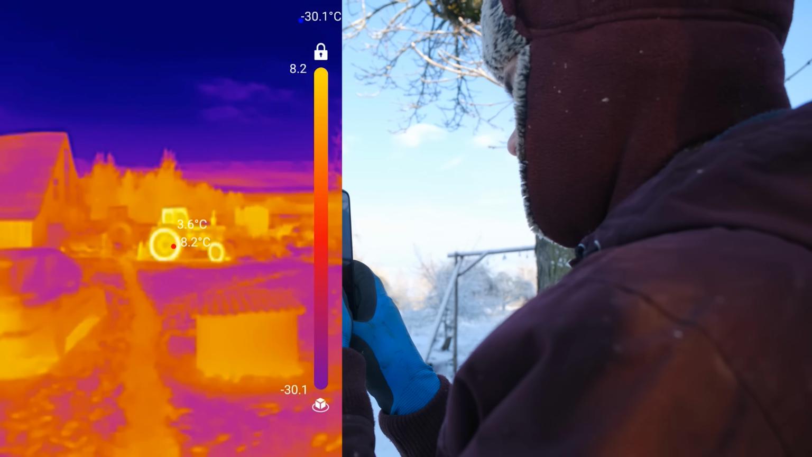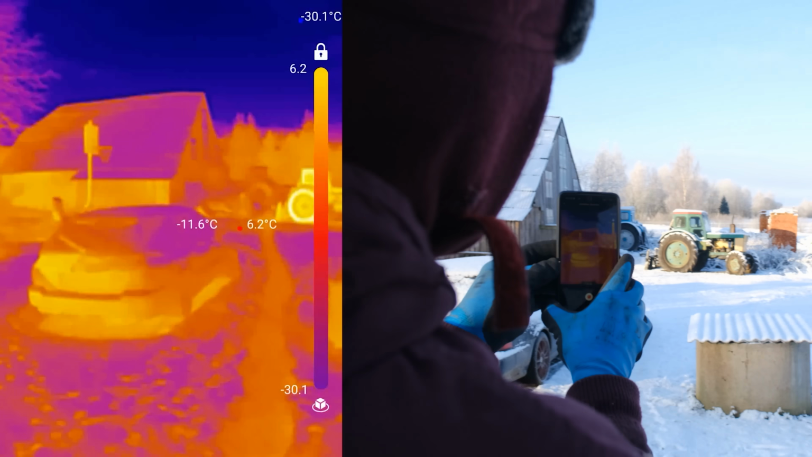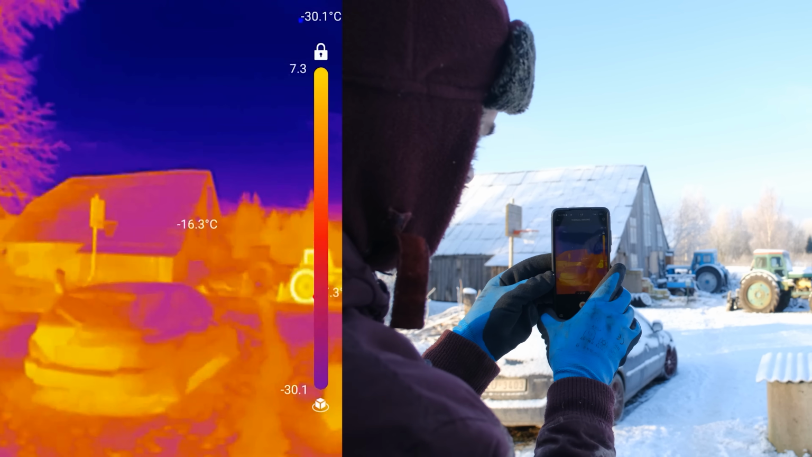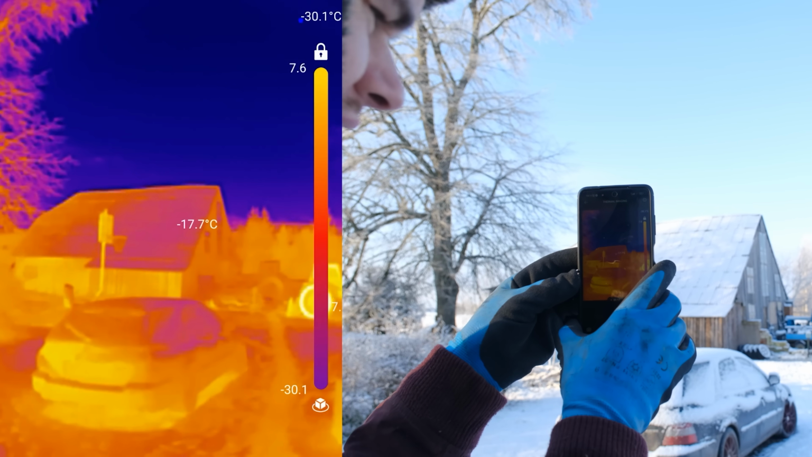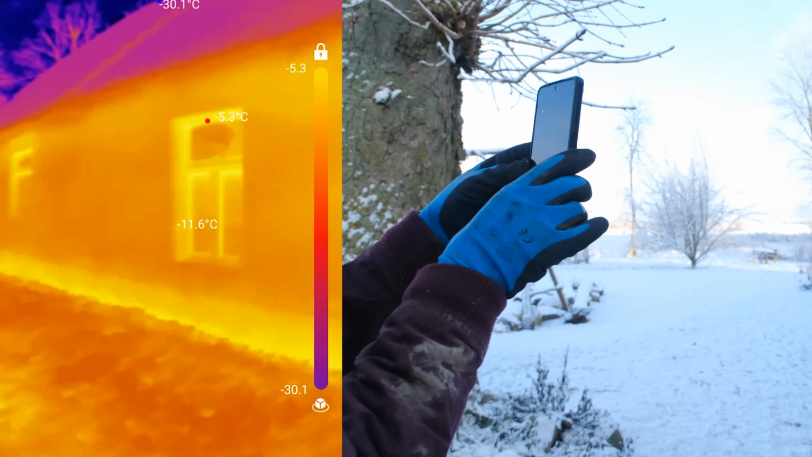Look, the tractor has warmed up in the sunshine. 4 degrees on the tire, 8 degrees on the tire. As you can see, in the shadow it is -17 degrees. -17.7 there. Probably if we go fully into the shadow, maybe it's worse.